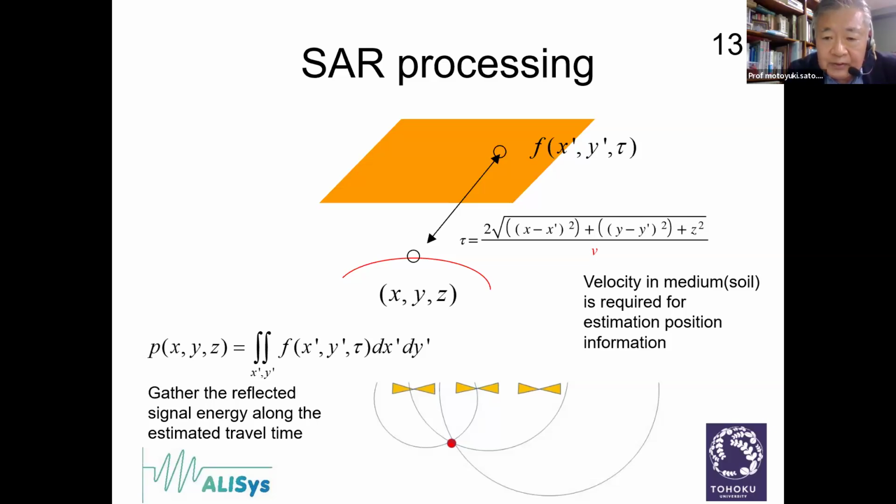The time domain signal has to be converted to the space domain signal via the electromagnetic wave velocity. The equation in this figure indicates that the travel time tau is the distance divided by the velocity v.